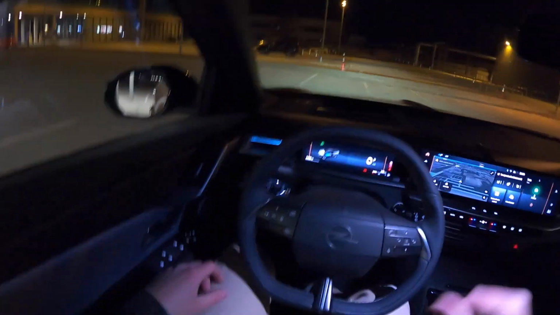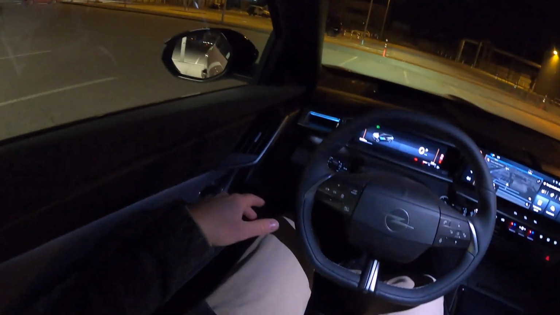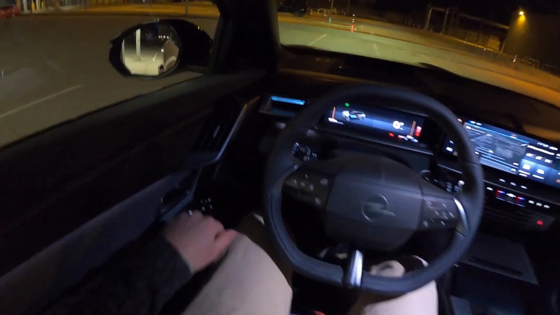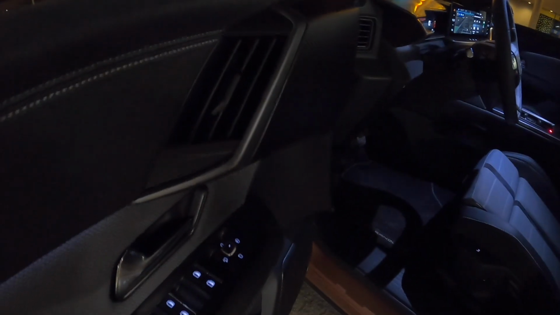And my favorite part, let me turn this light on. I really love the fact that the ventilation outlets are integrated on the door, just like some old BMWs like E39, E34. Alright, let's get moving then.